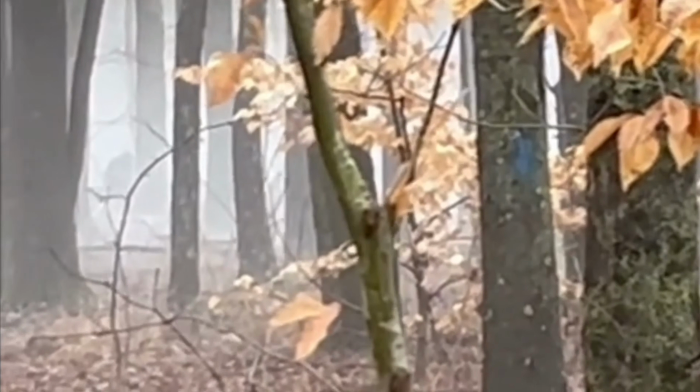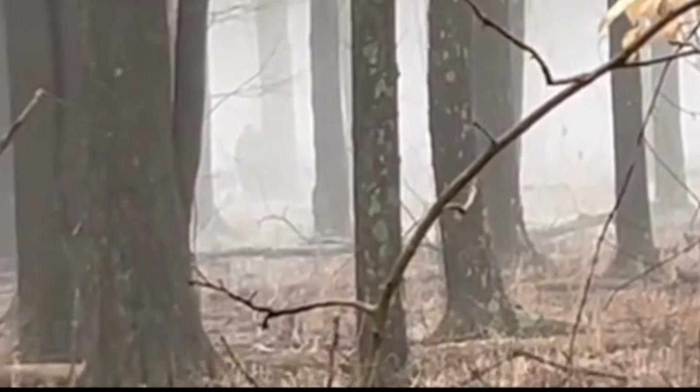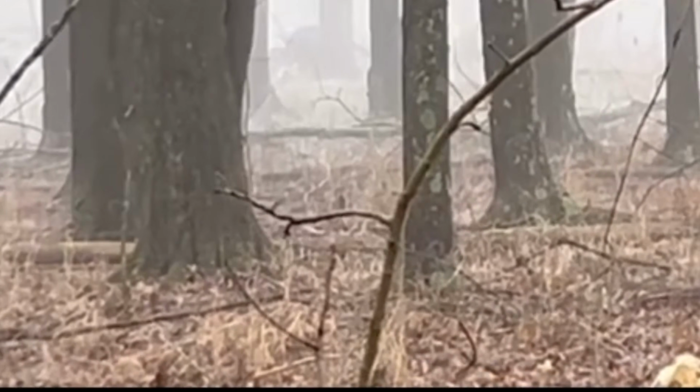The dark creature suddenly appears from behind a tree and it just kind of stands there watching them. You can tell the dog walker is completely freaked out and is genuinely concerned for her dogs, not knowing what the creature could be.